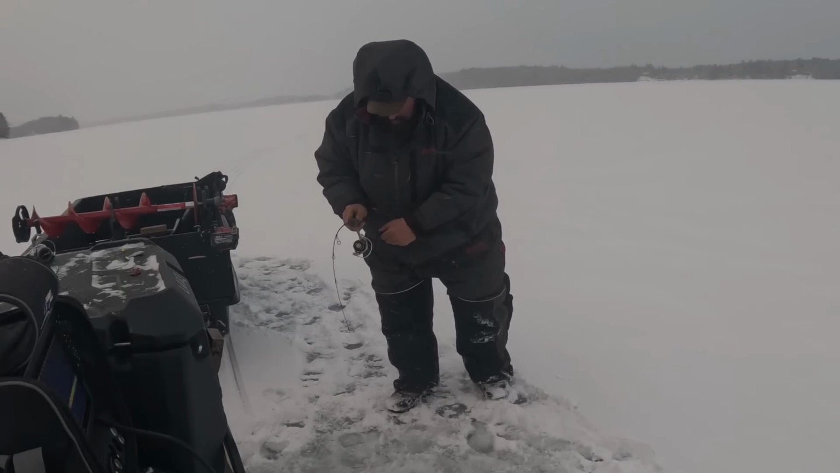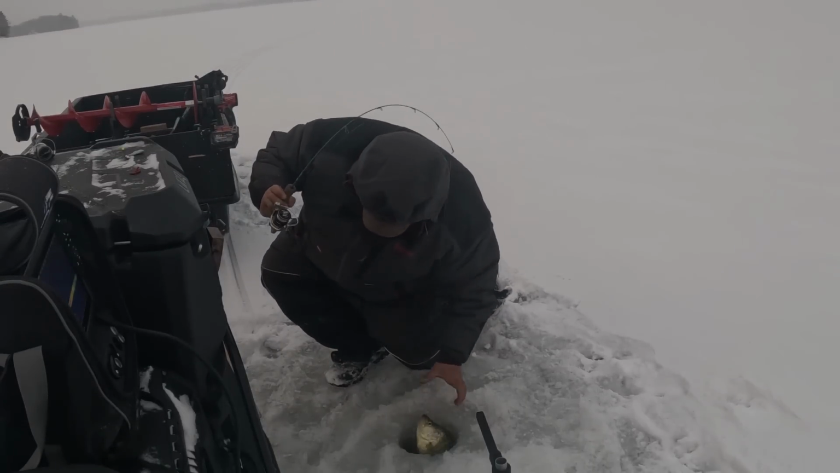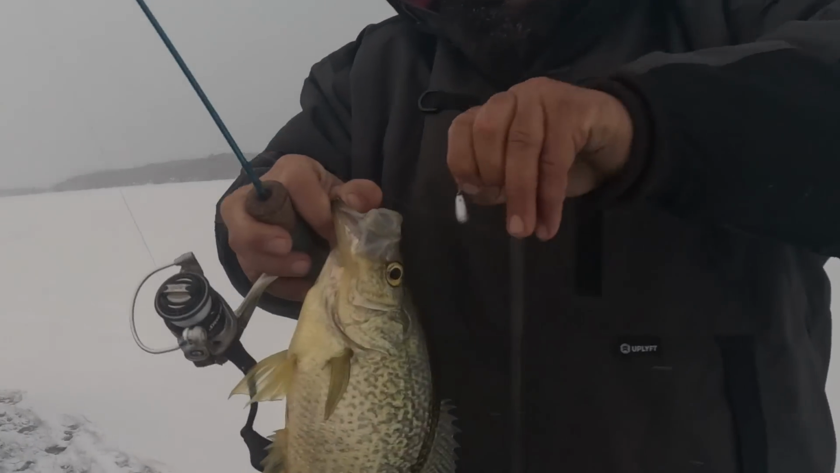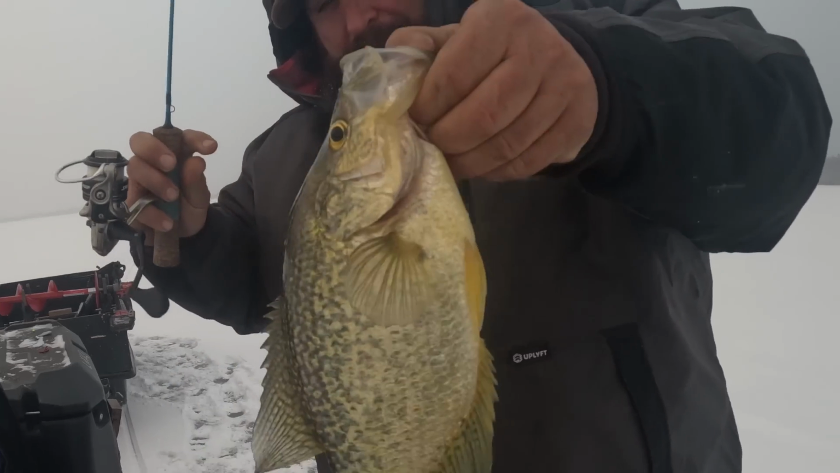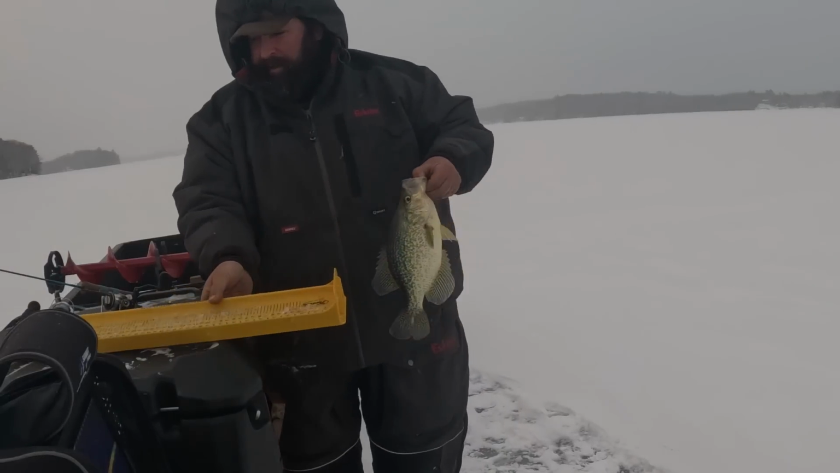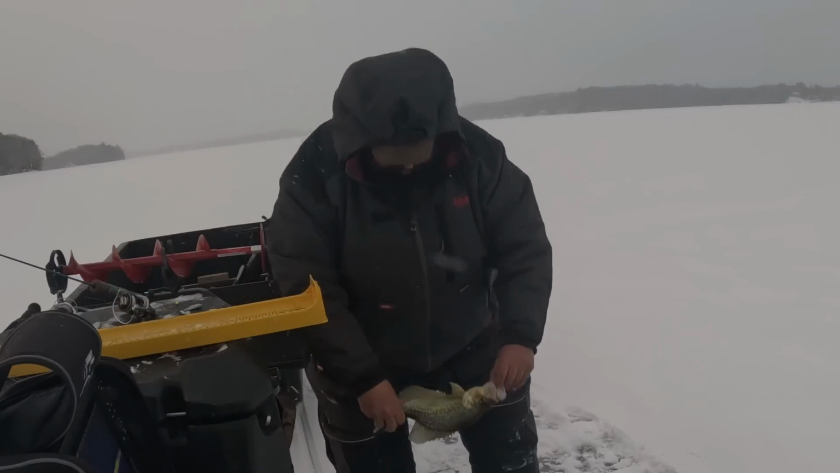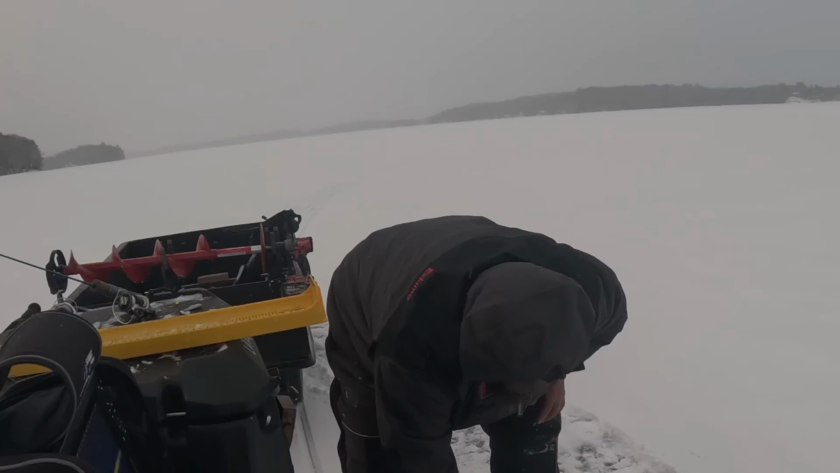Oh yeah, it's a slob. Wow. That's a pig right there, guys. I can't use him in my tournament, but it's a big fish right there. Got him on the Rattle Master. Great big tall back on him. Exactly 14. 14 and check. Going back.